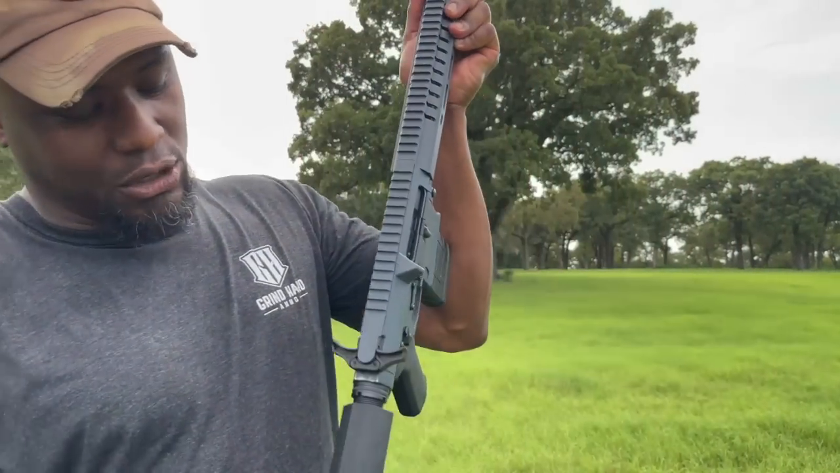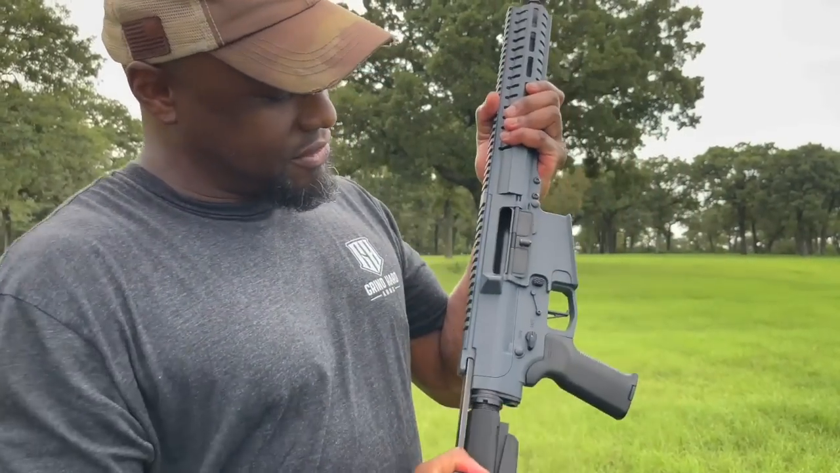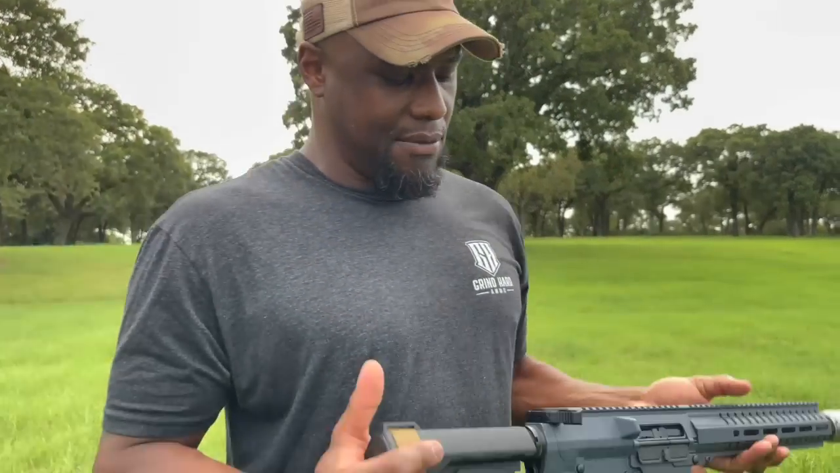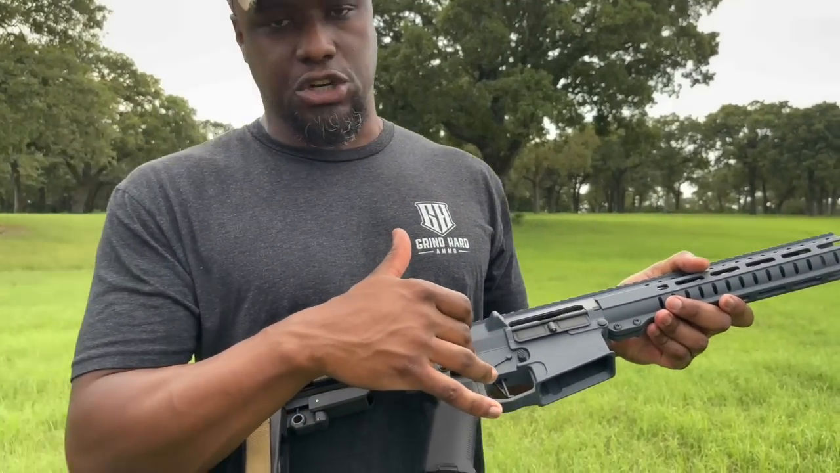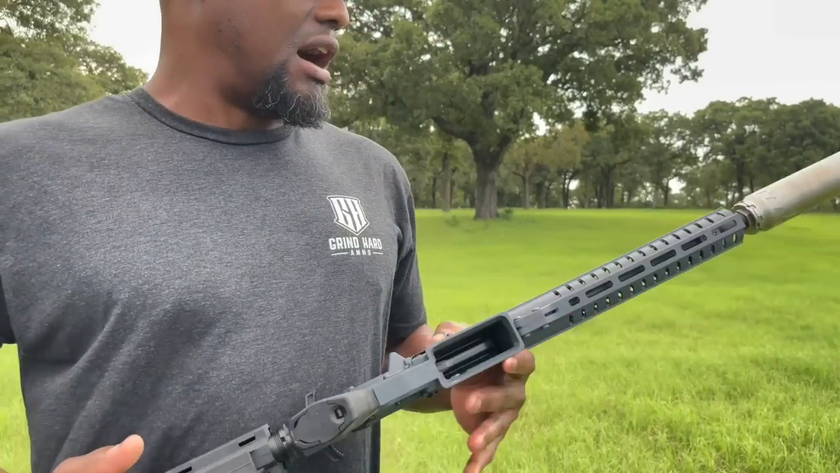CMMG's charging handle. The rifle isn't loaded, so we got an empty mag here. We'll throw that on the ground. CMMG's charging handle. Radian safety selector here. I got the CMC trigger in here, and I also changed out the mag release.